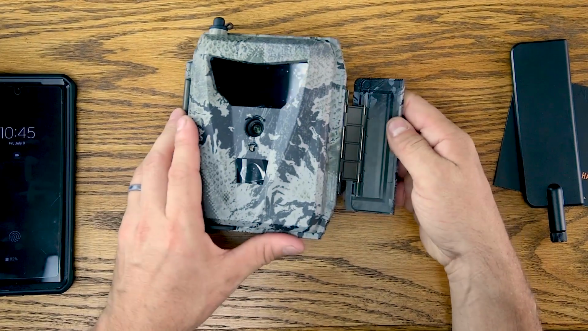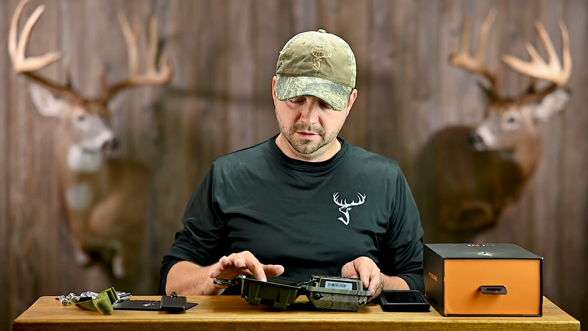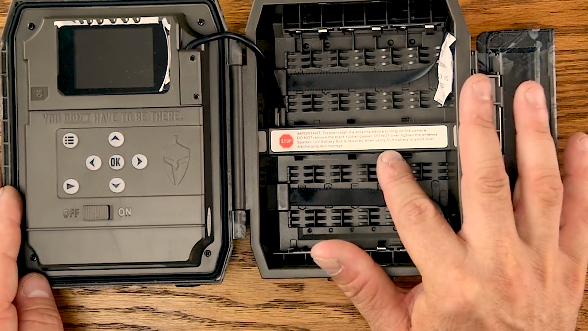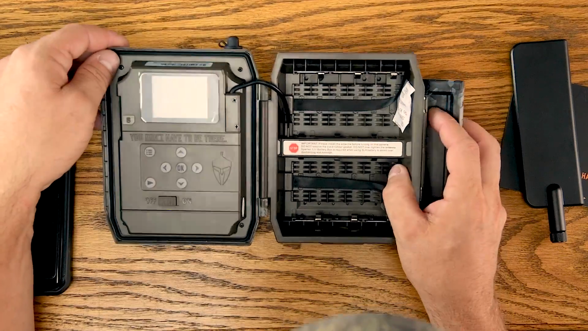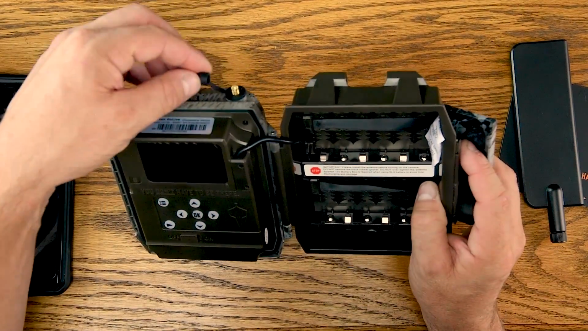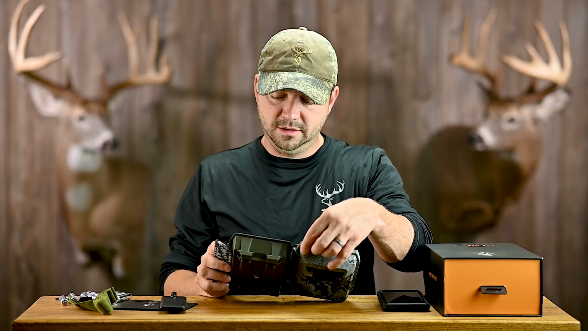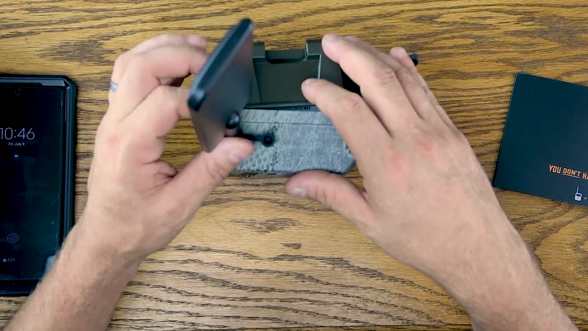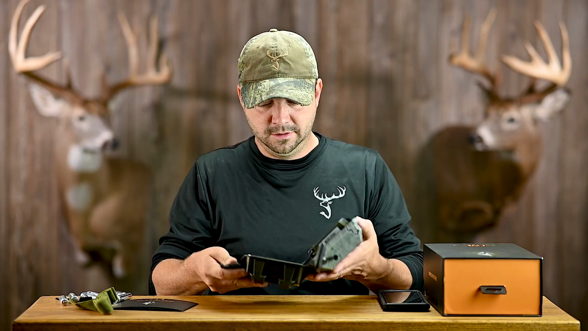And jumping into it. They got a note on here: before turning the camera on, they suggest that you install the antenna. You don't want to move this black rubber gasket. Just leave that on and put the antenna on, and then do not, in caps, overtighten the antenna. I'm just snugging it. I'm not going to turn that too hard because you don't want to overtighten it.